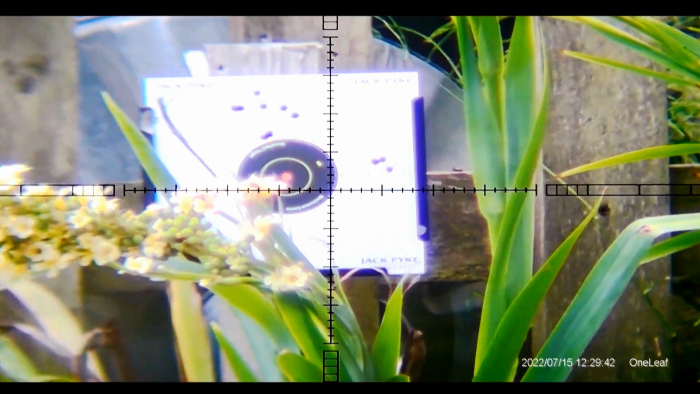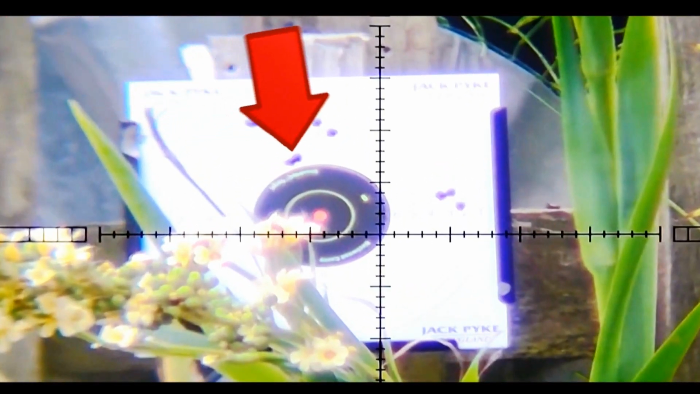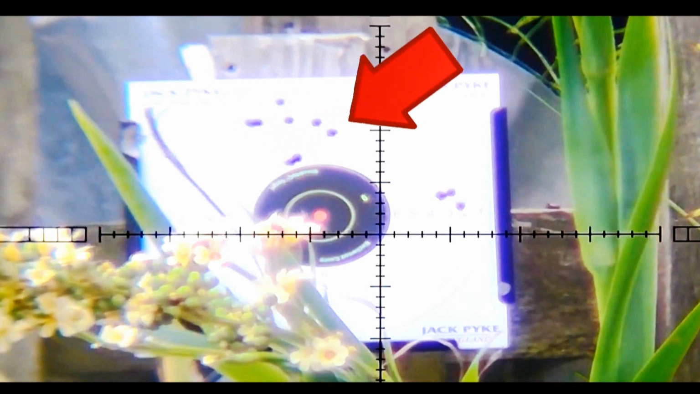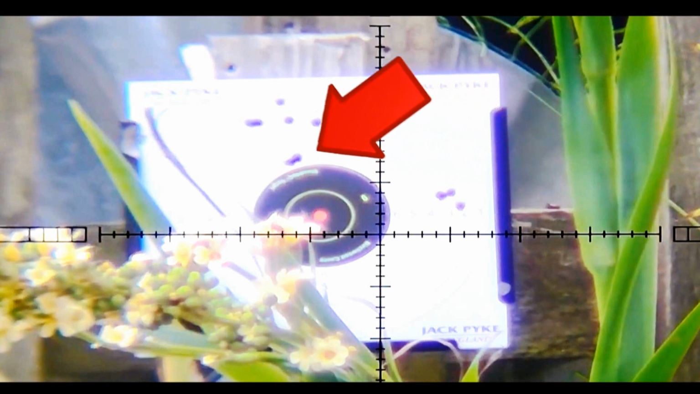Okay, now it may look like I used a shotgun on this particular target, but there's some 5-shot groups here, and this was zeroing in the rifle. And the final adjustment on the Rapidfire Plus took around 14 shots.